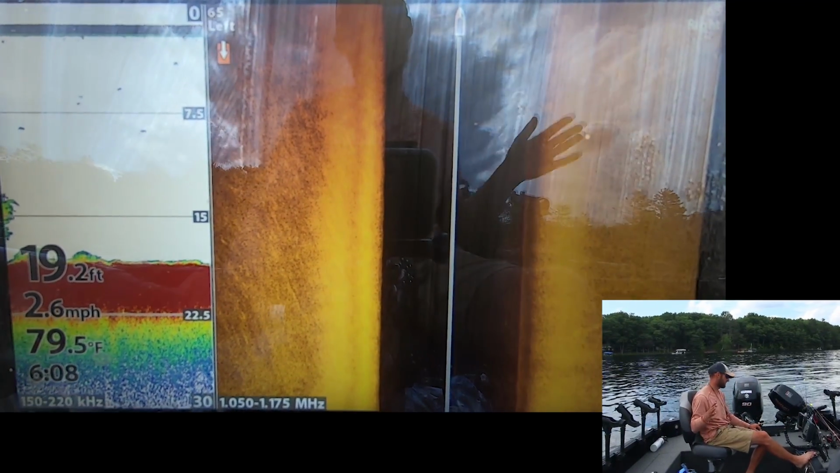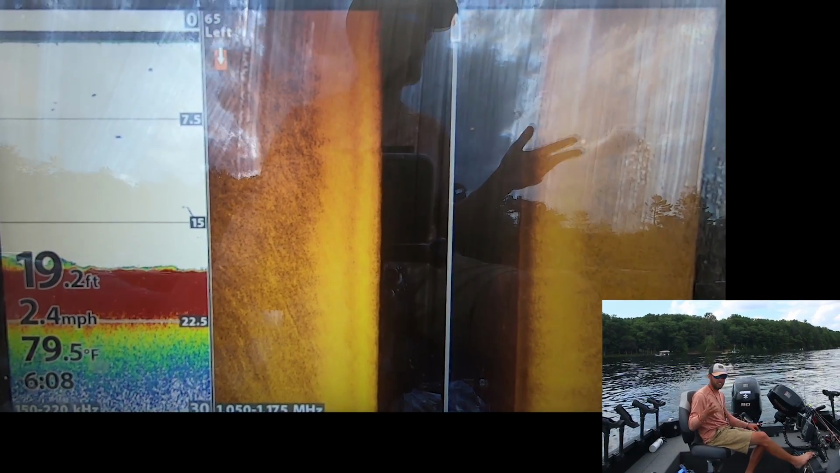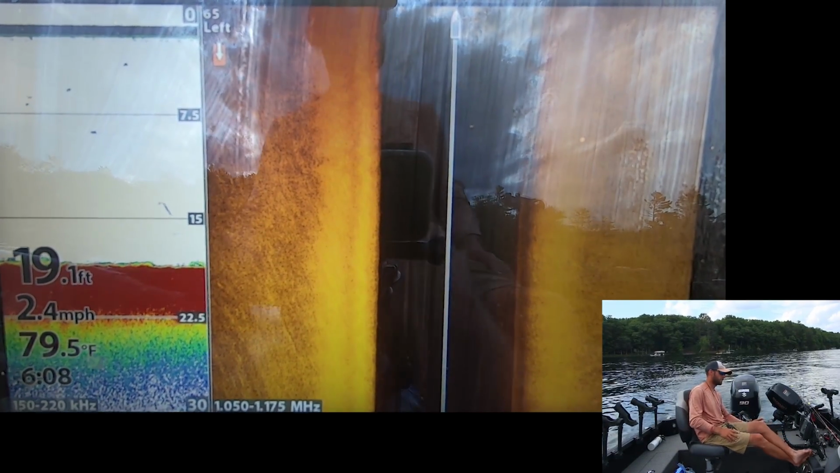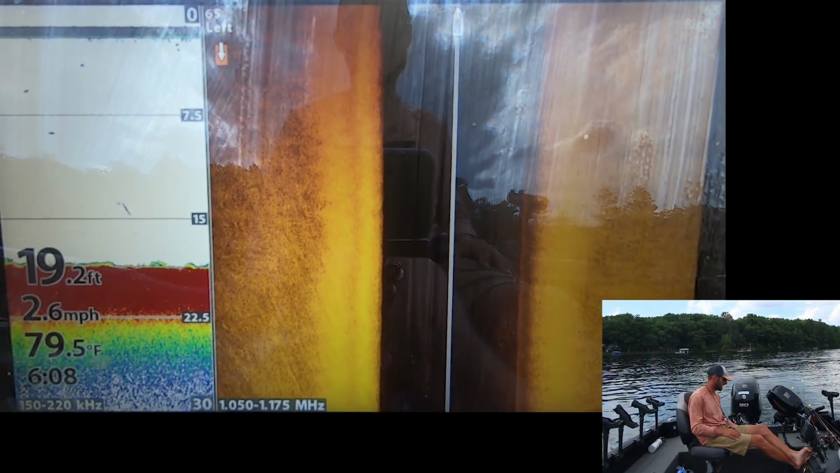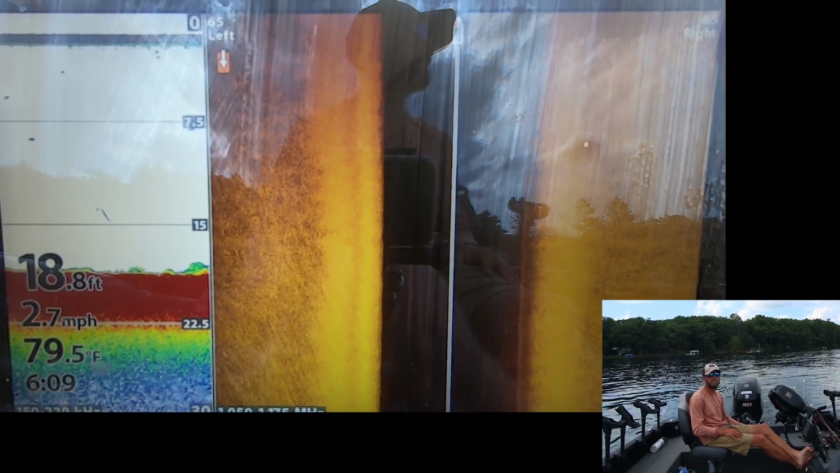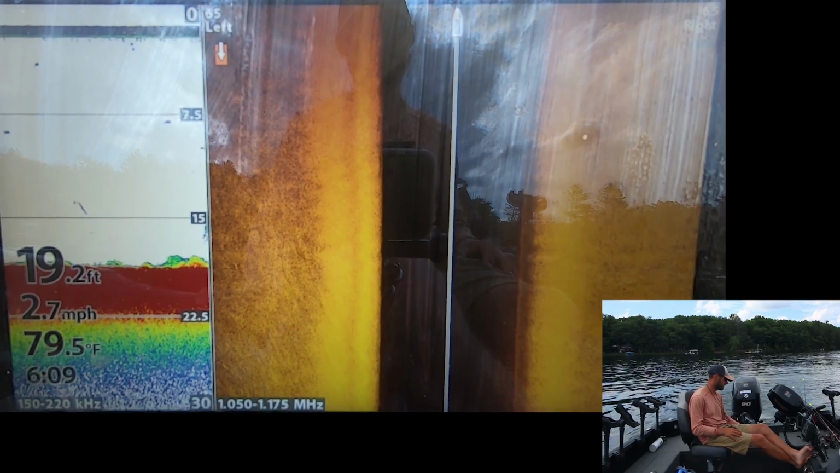Alright guys, so we're pulling up to our first spot here. We've caught a few here this week, but basically we're fishing a 19, 18, 17, 20 foot weed flat section out here. There's not really much to it. It's just some deeper weeds.